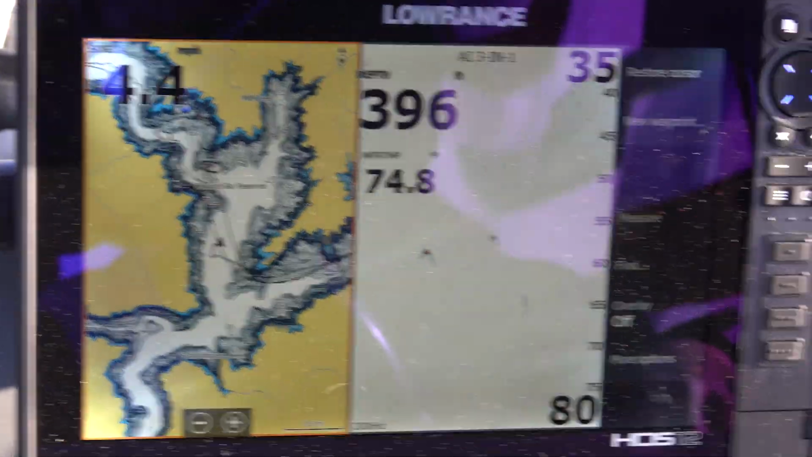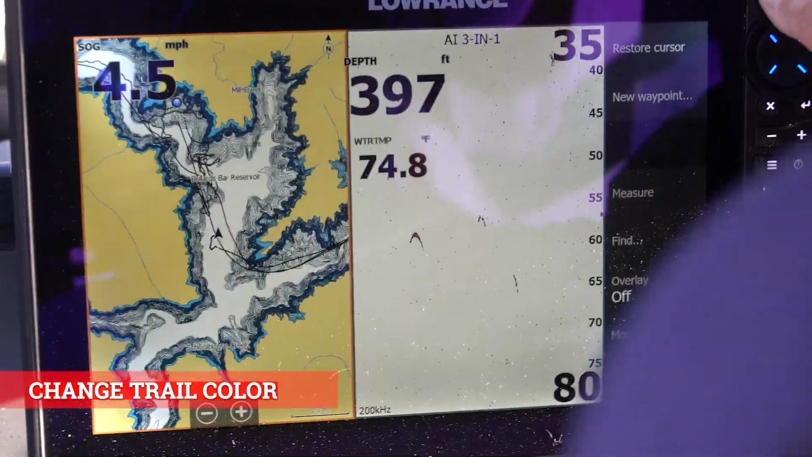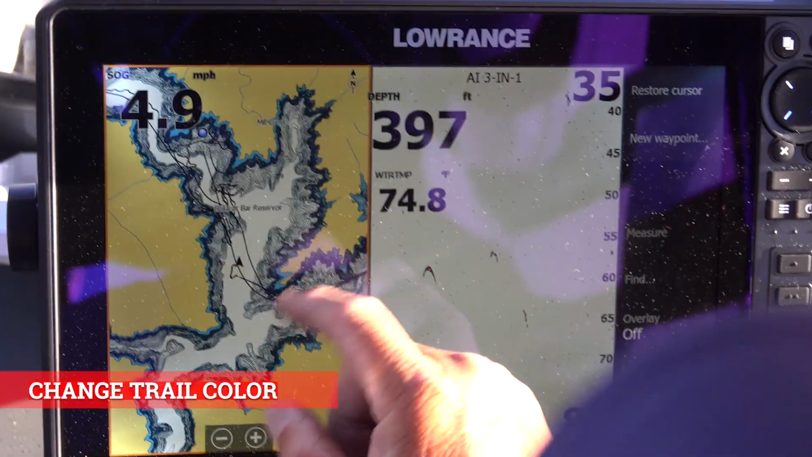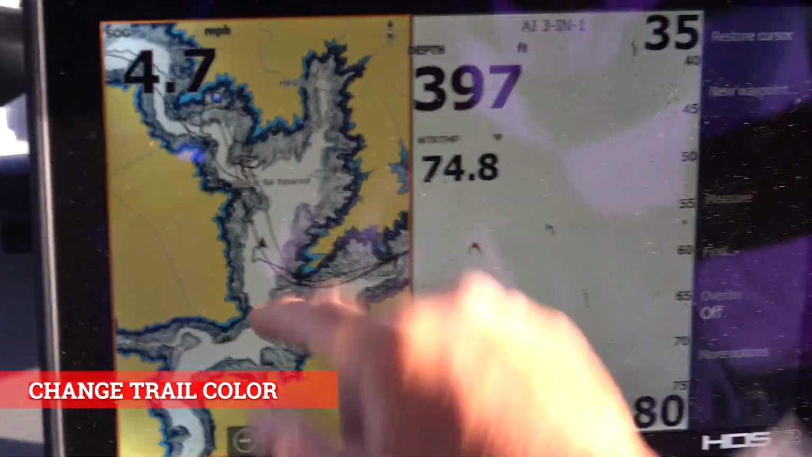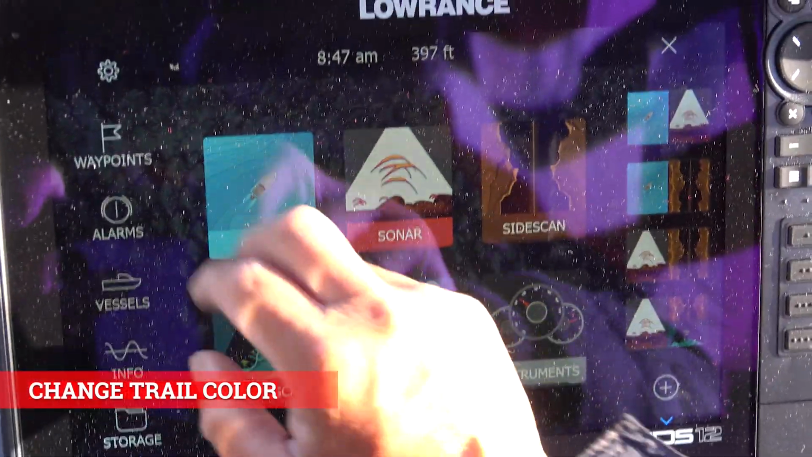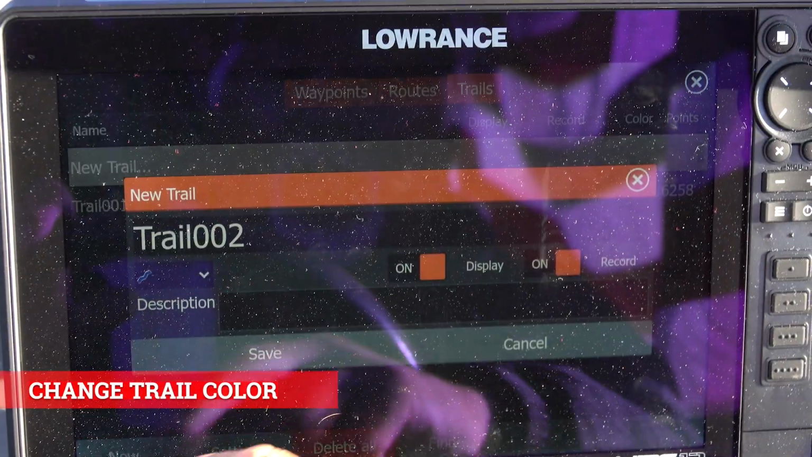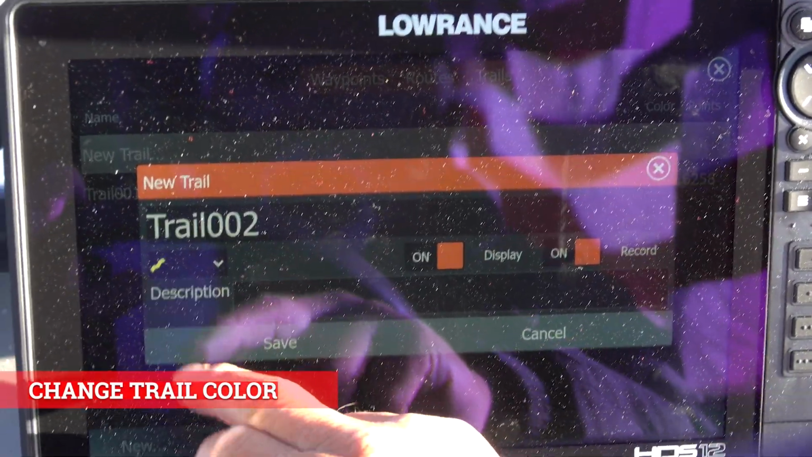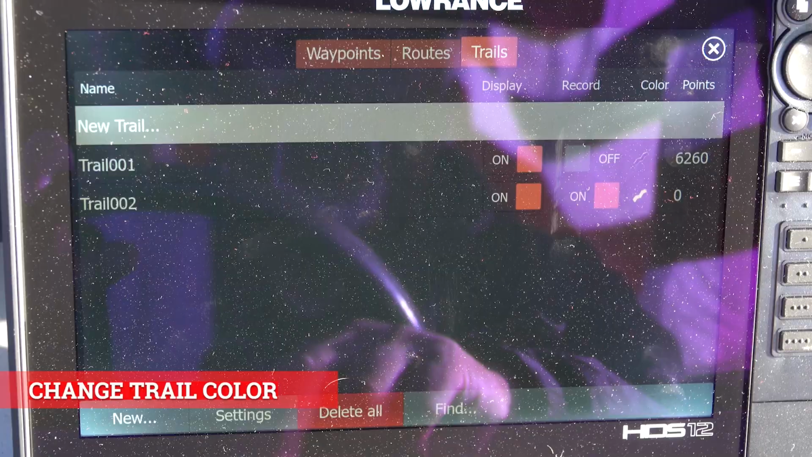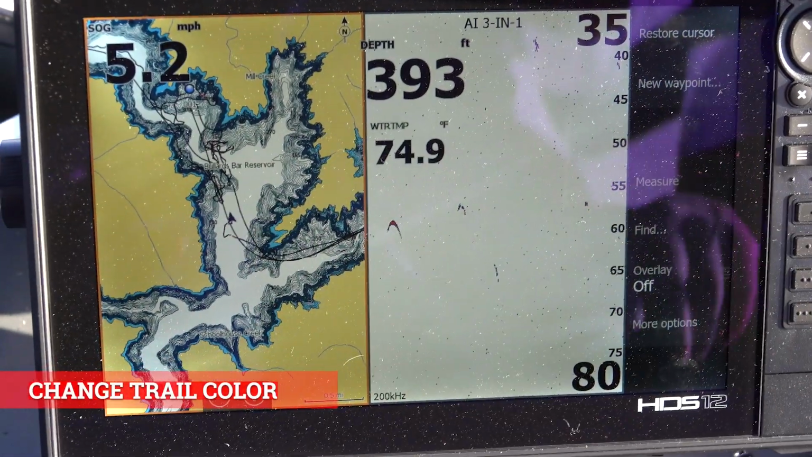Why'd you put a new track on? Yeah, you can. So like different days, so like today, I mean, they come in black, right? So if I was here for a different amount of days, you can come over here, go to trails, go to new, and we'll just set yellow and save and exit. Now it's going to start printing us in yellow.